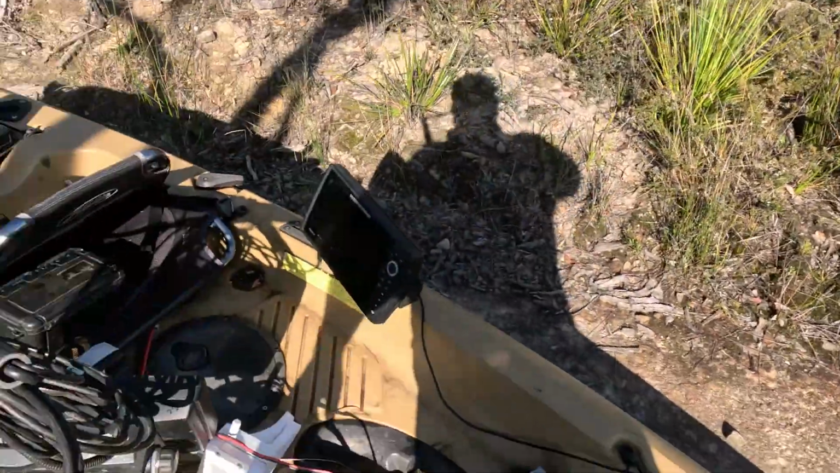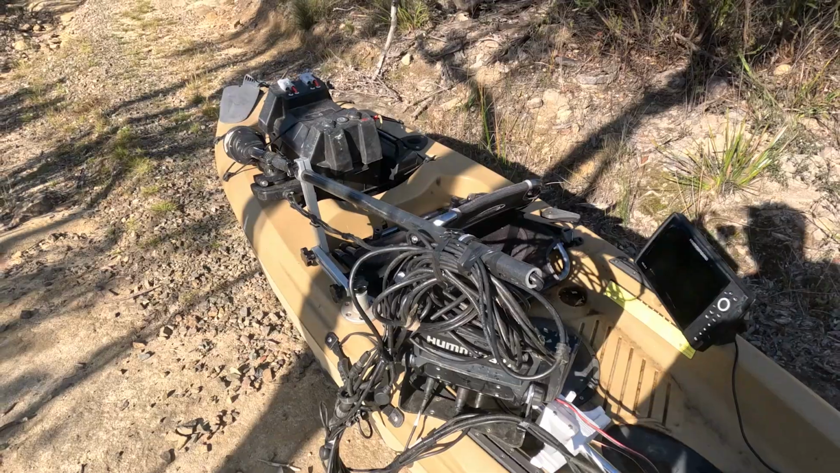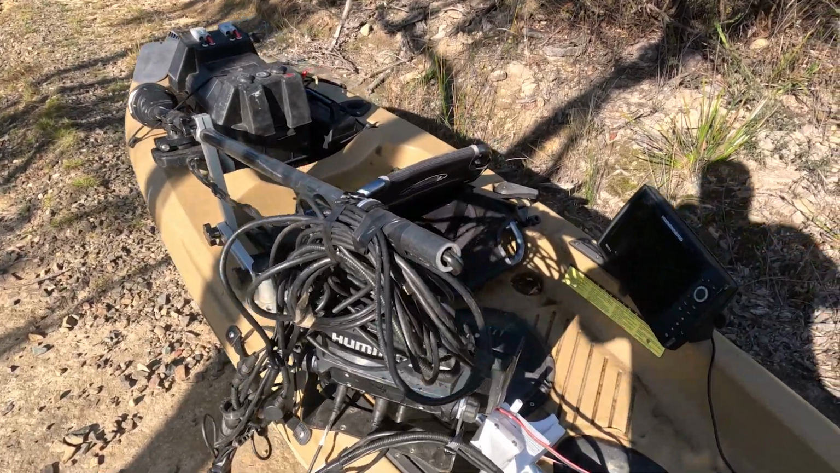Well, we're slowly getting our kayak down the bottom. We'll put it in and we'll go from there.